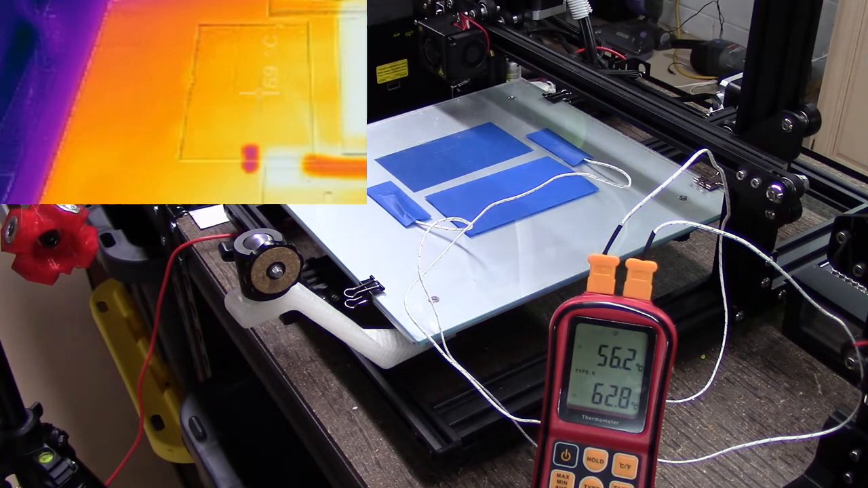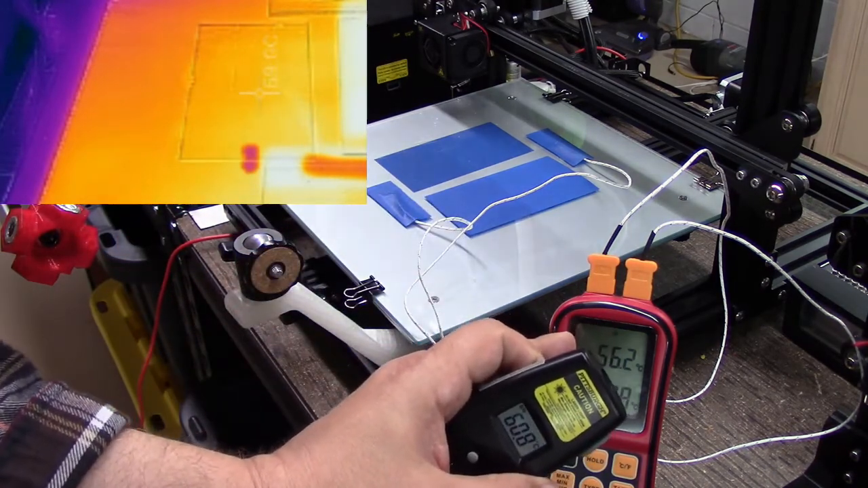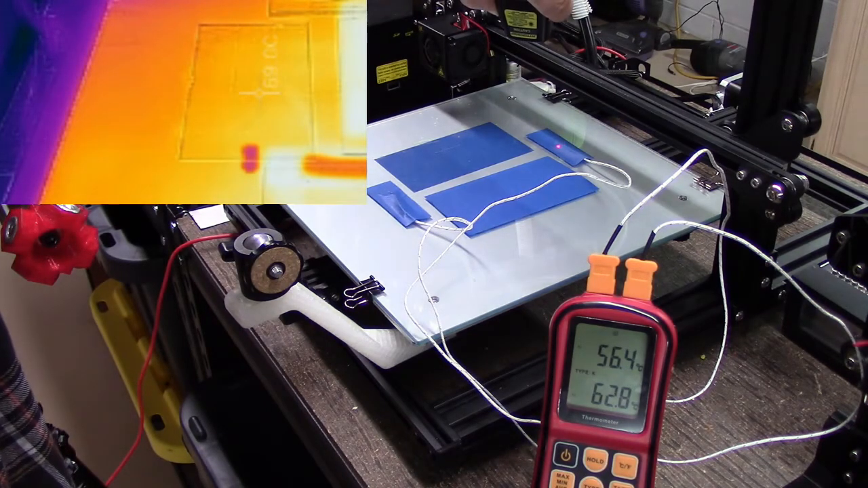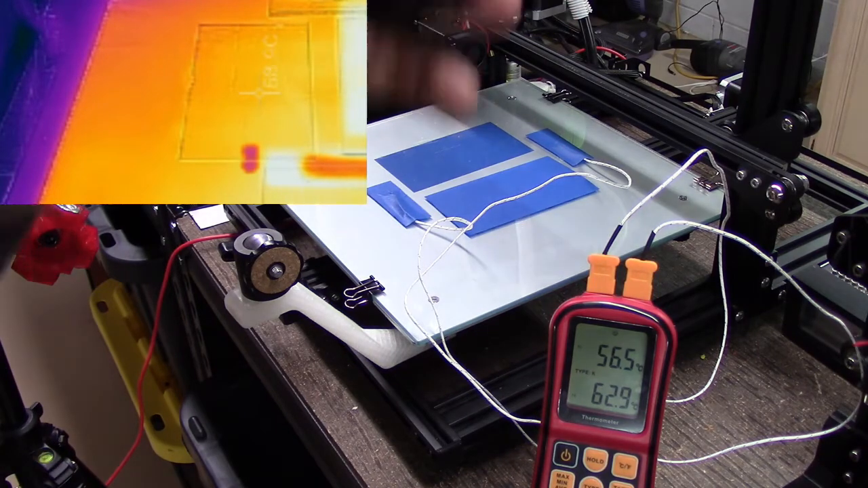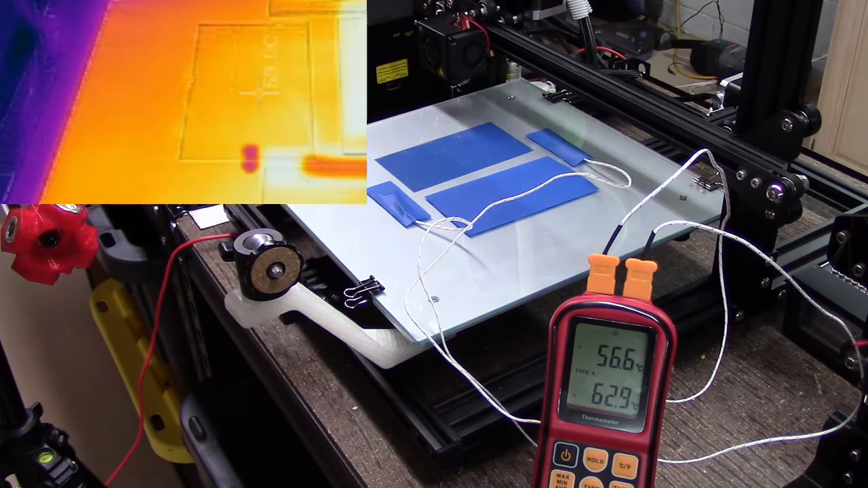So I'm measuring 60. Now that's interesting. I got 60.8 where this is reading 56.2. And then let's take a measurement off the back. Now this isn't going to be the best, so don't write and complain. I'm at about 60.8 on the back, but that's probably a pretty rough measurement.